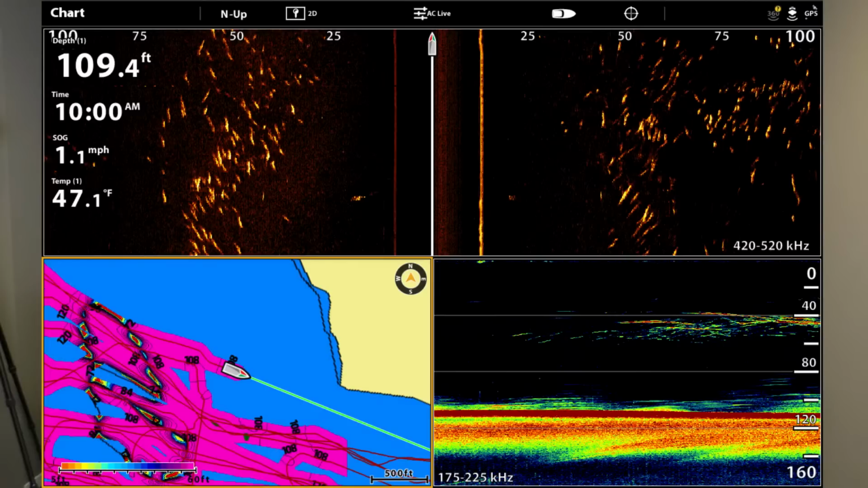But that's just to demonstrate that even though those fish on the side imaging are out 50 to 75 feet on the marks, the school is definitely predominantly like 40 feet down below. And it's just the further out they go, the more they stretch out in distance from the transducer.